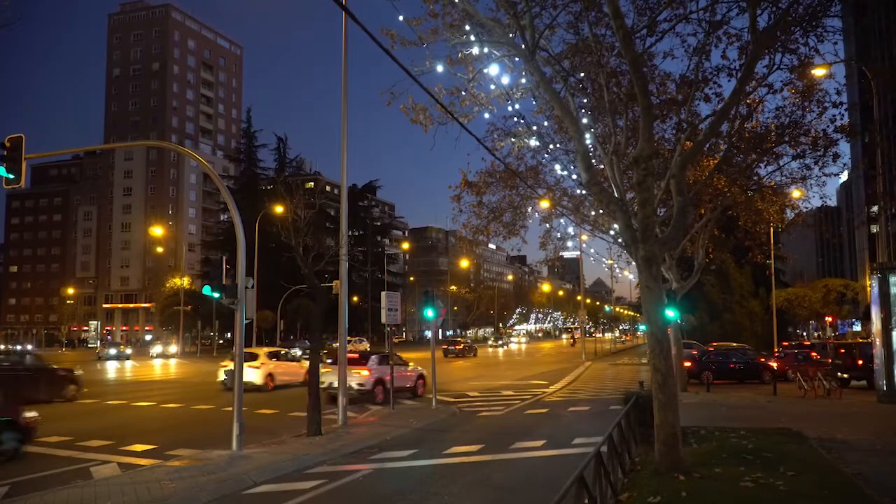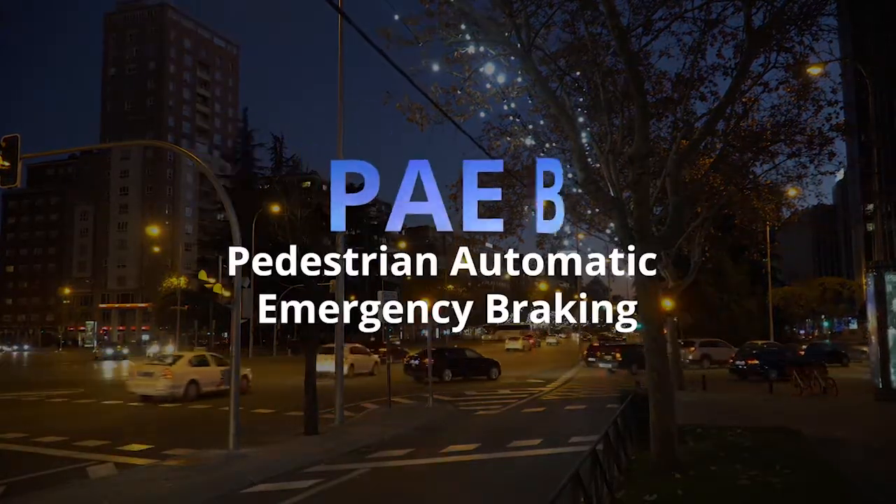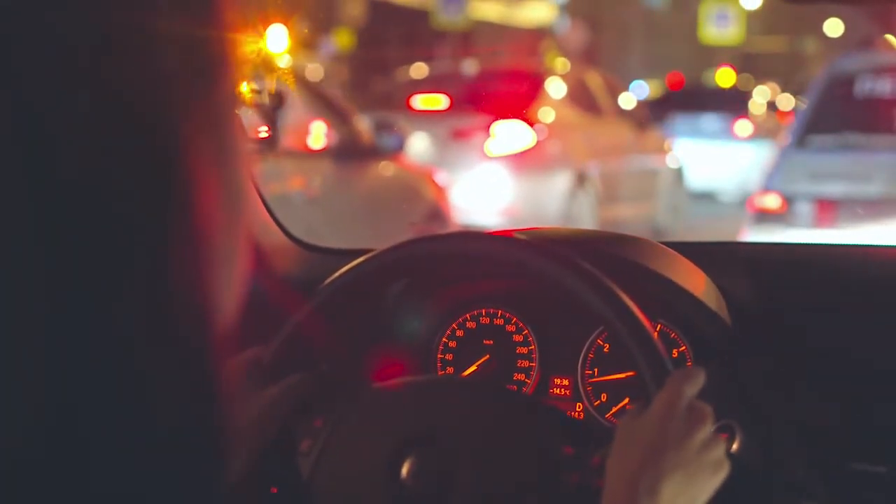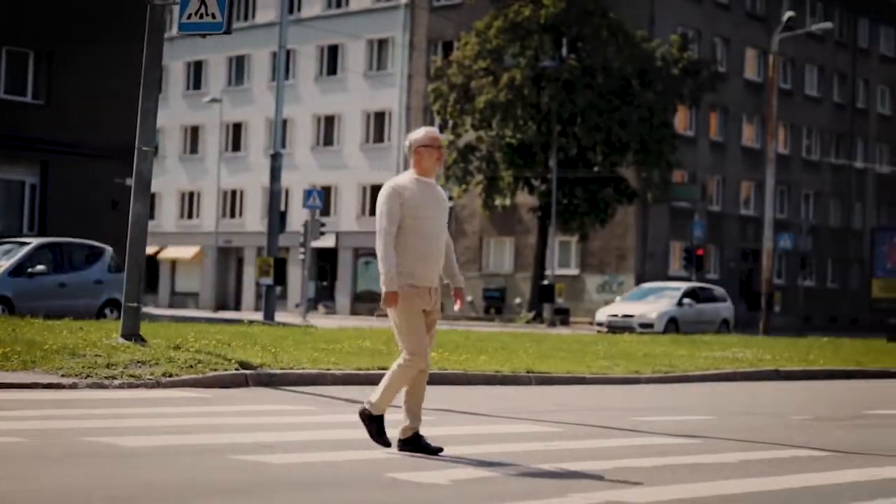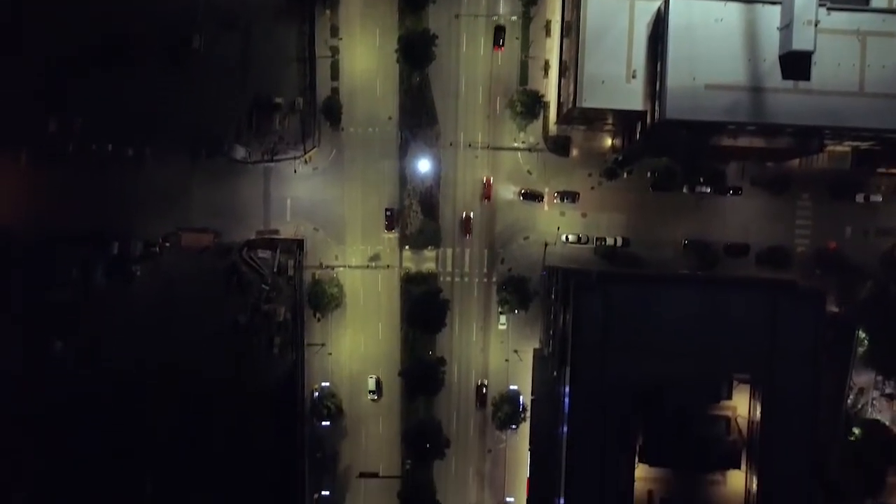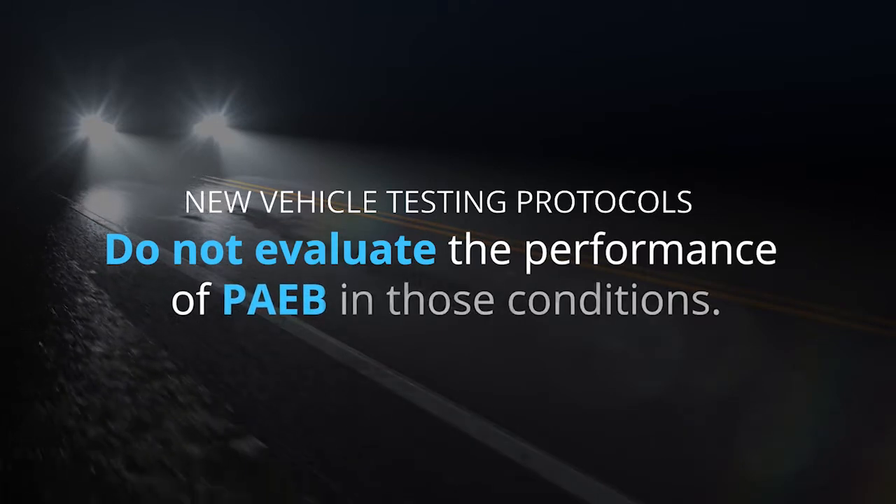Most new vehicles sold in 2018 had advanced driver assistance systems equipped with Pedestrian Automated Emergency Braking, also known as PAEB. This enhanced automatic emergency braking feature enabled vehicles to avoid collisions with not only large objects such as vehicles, but also vulnerable road users including pedestrians and bicyclists. Even though most pedestrian fatalities occur at nighttime and in dark conditions without streetlights, current new vehicle testing protocols largely do not evaluate the performance of PAEB in those conditions.